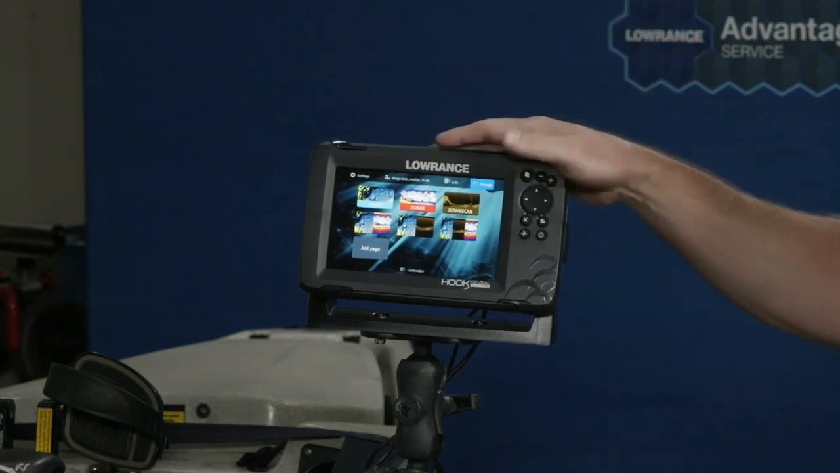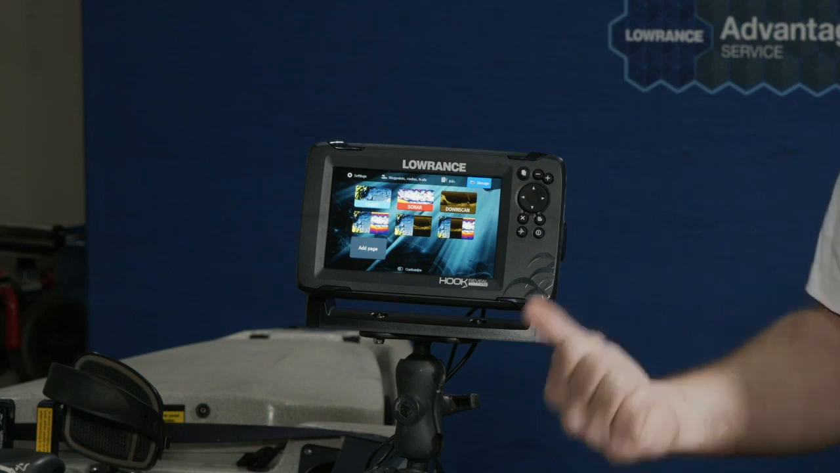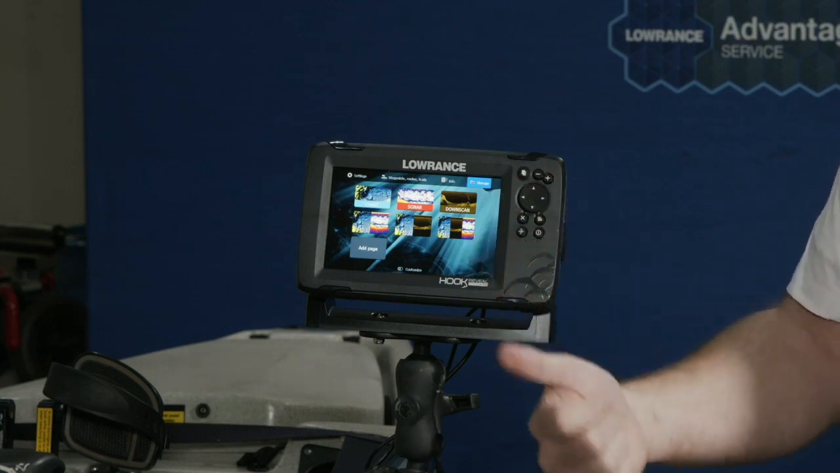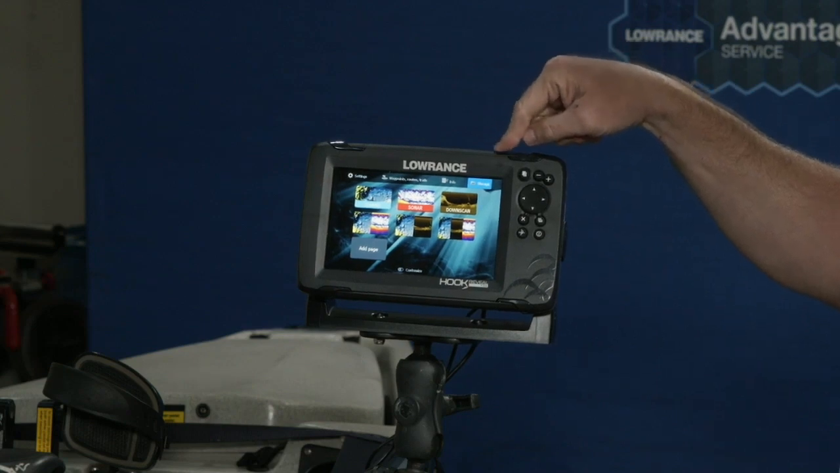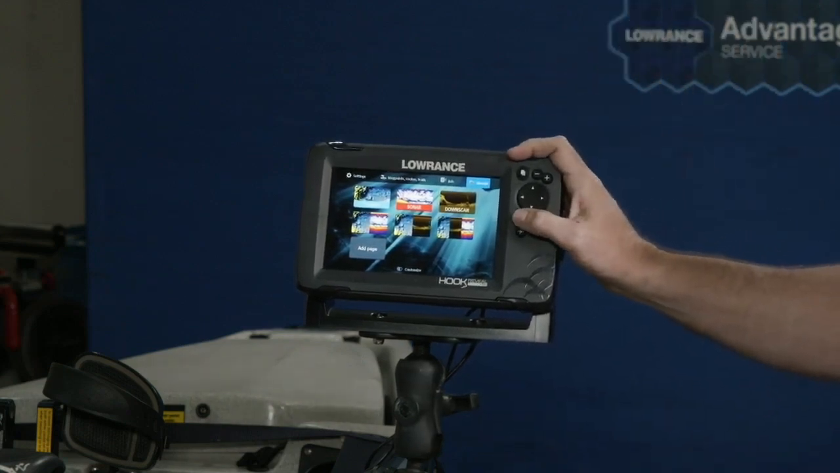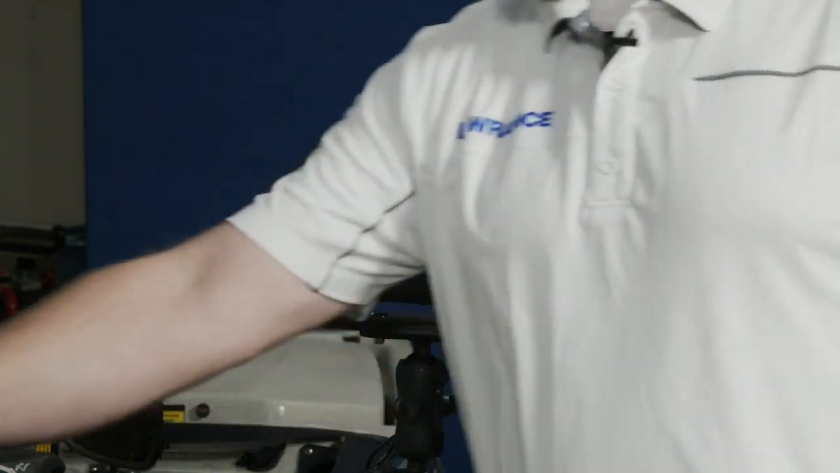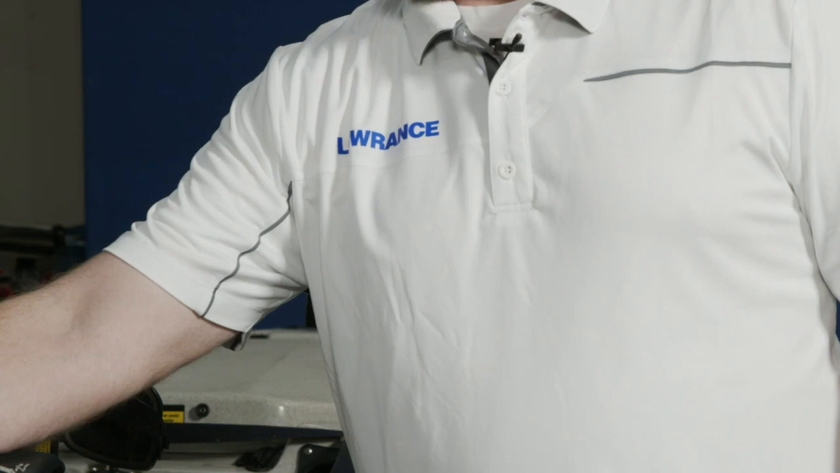If you're out fishing and you see a great screenshot and you want to capture it and post that screenshot online with the hashtag AnglersUnite, you save the screenshot to your SD card right here and then pop it into your computer. And there you go. Now the rest of the world can see what you saw. So that's kind of the run through of the home screen.